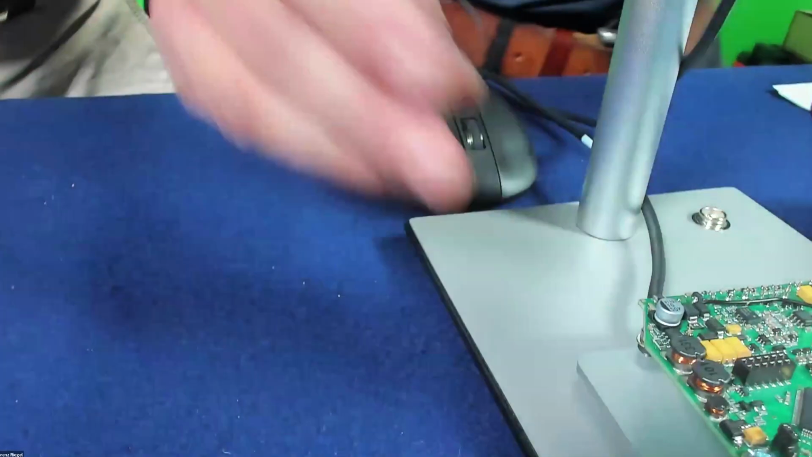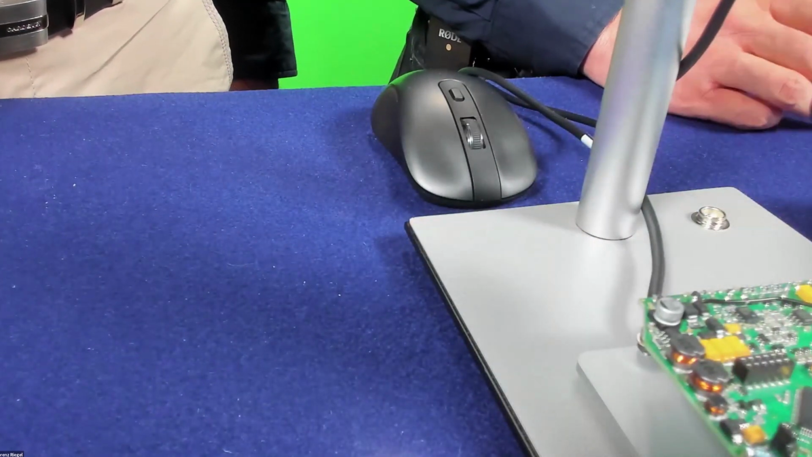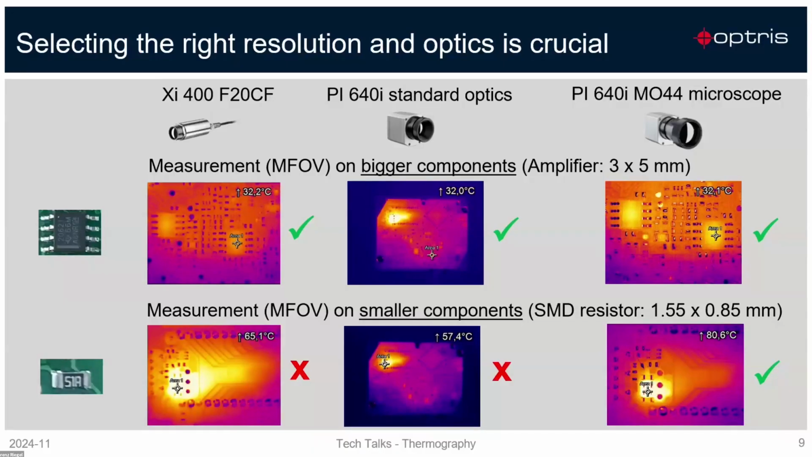Yeah. And for this, you can see on the slide, we have here some examples. With the XI400 camera, you can use this camera for standard electronic components on the board, and also the PI640 series with a standard optic. You can use it for bigger components, for bigger electronic components on the board to have a good overview.